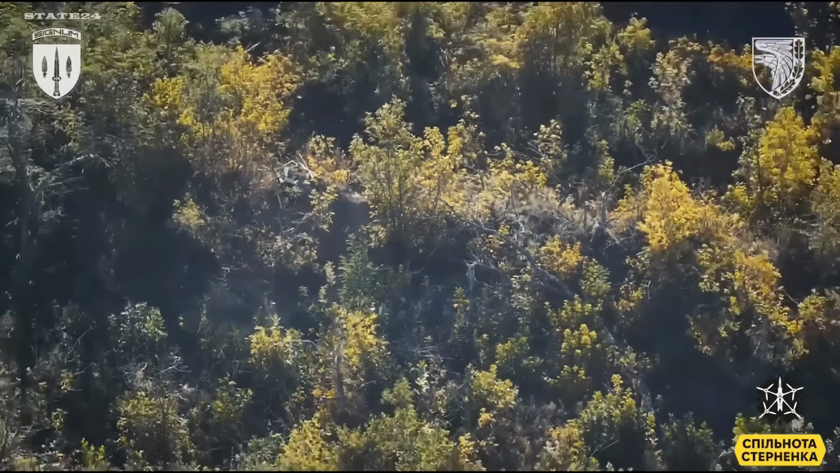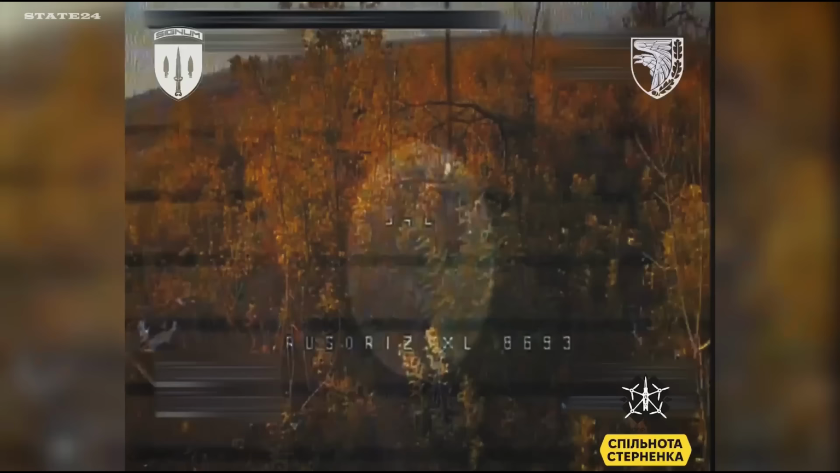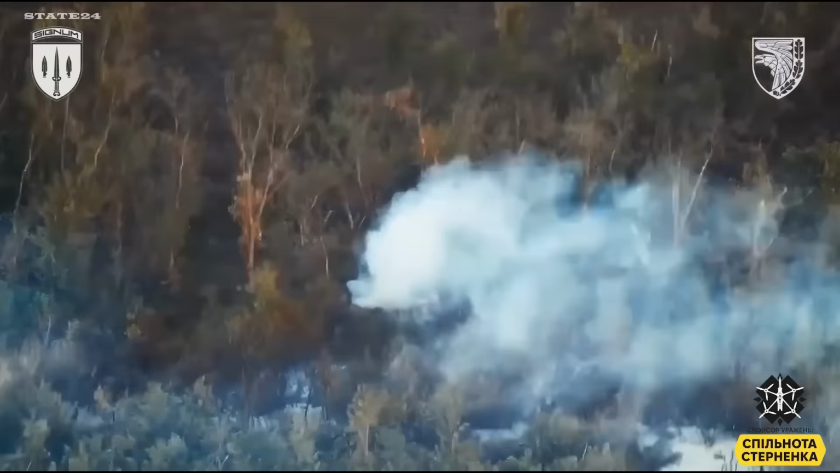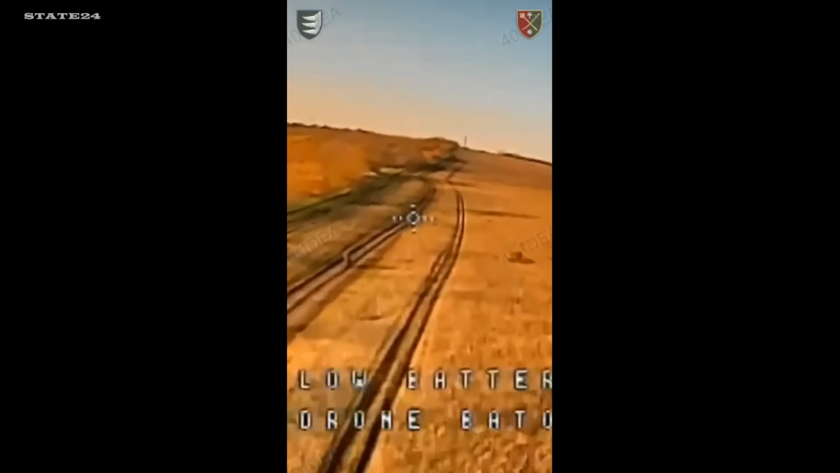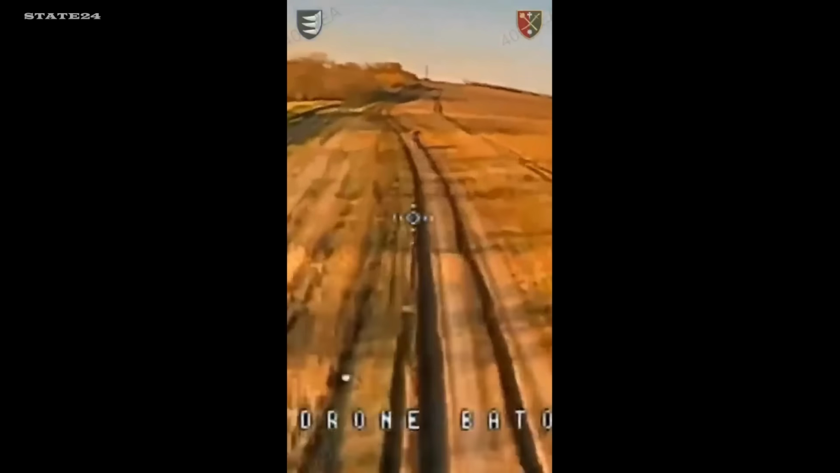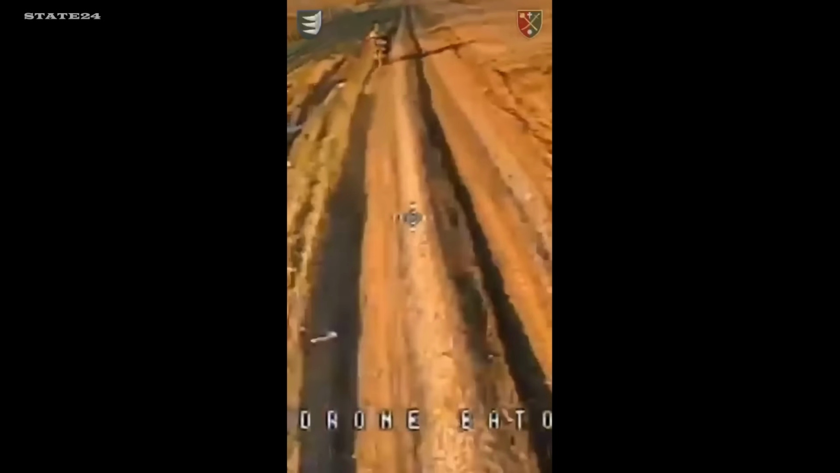3 Russian soldiers emerge, no weapons, no cover, nowhere to go. The follow-up strike finds them in the open. The position is gone. The soldiers don't make it out. A Russian soldier on a motorbike, fast but completely exposed. No armor, no cover. An FPV drone doesn't need much. 1 hit is enough.